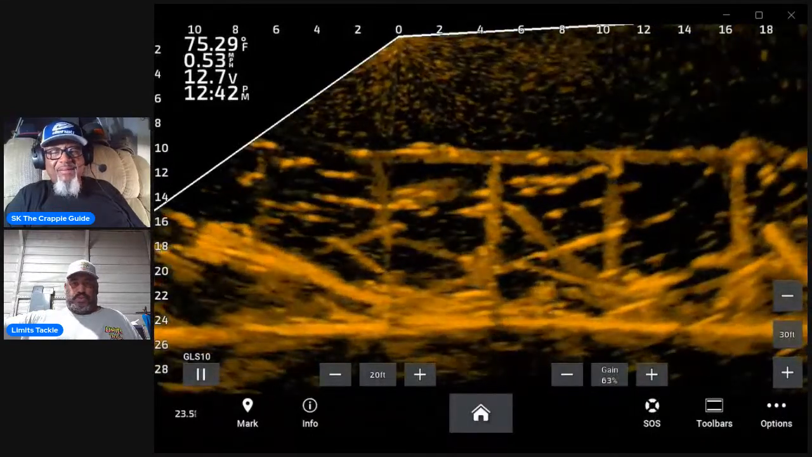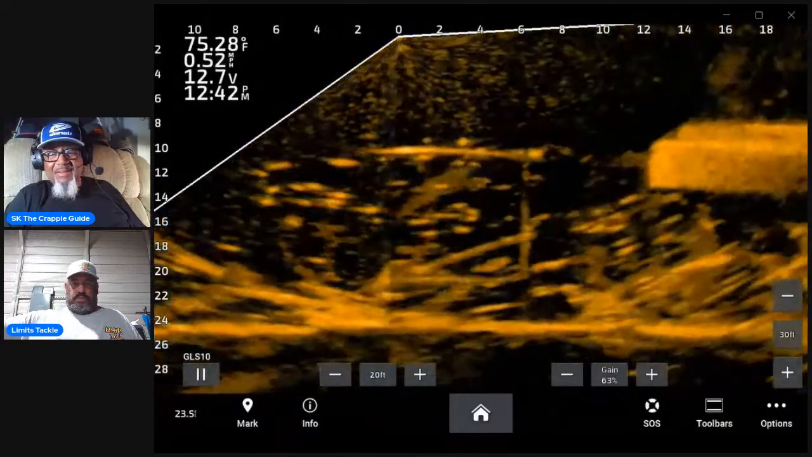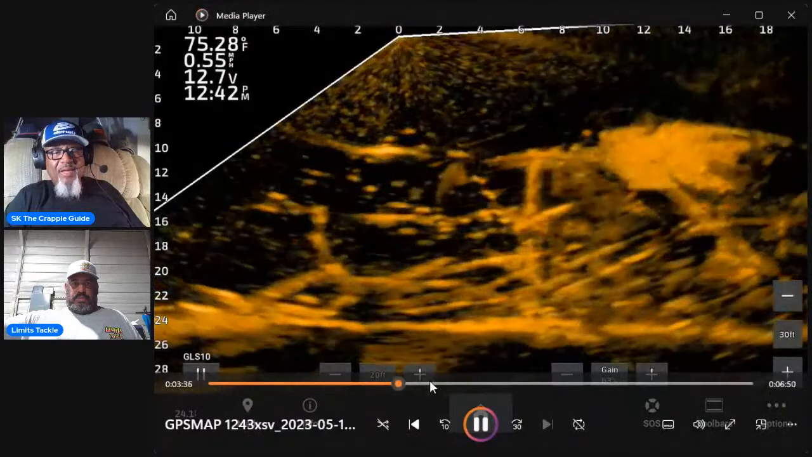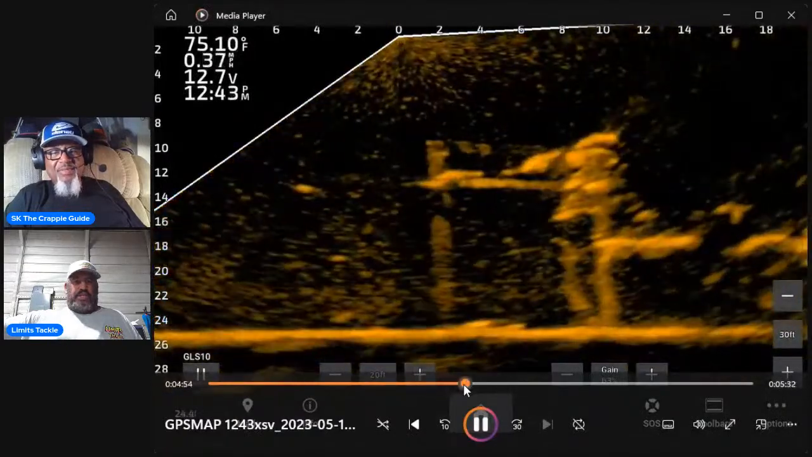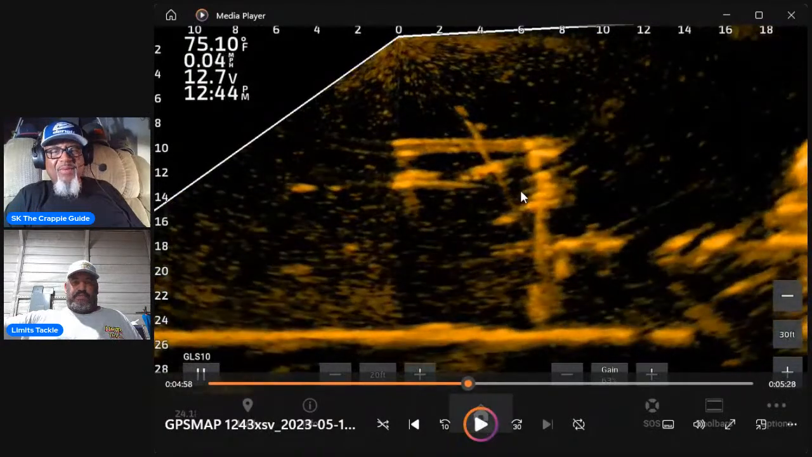I don't know why I can't. Oh, maybe I can do it now. I should be able. Yeah, I can control it now. I see the mouse pointer now. You can see it. Yeah, now I see it. Okay.